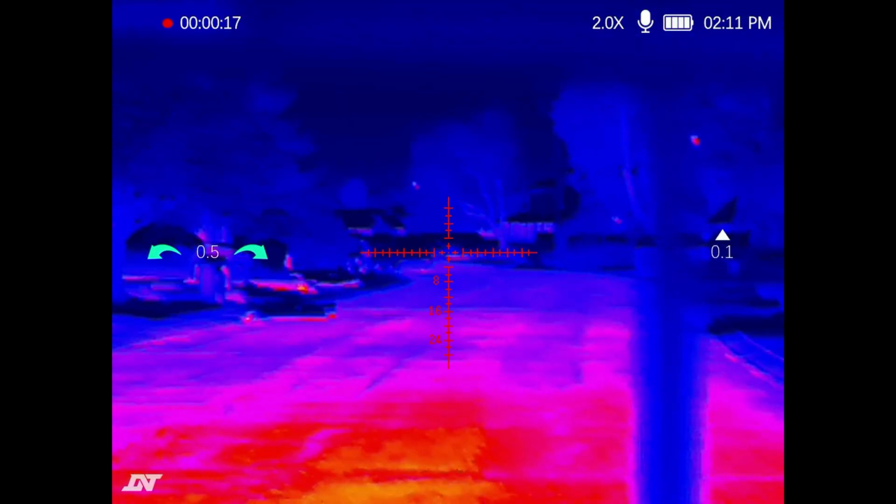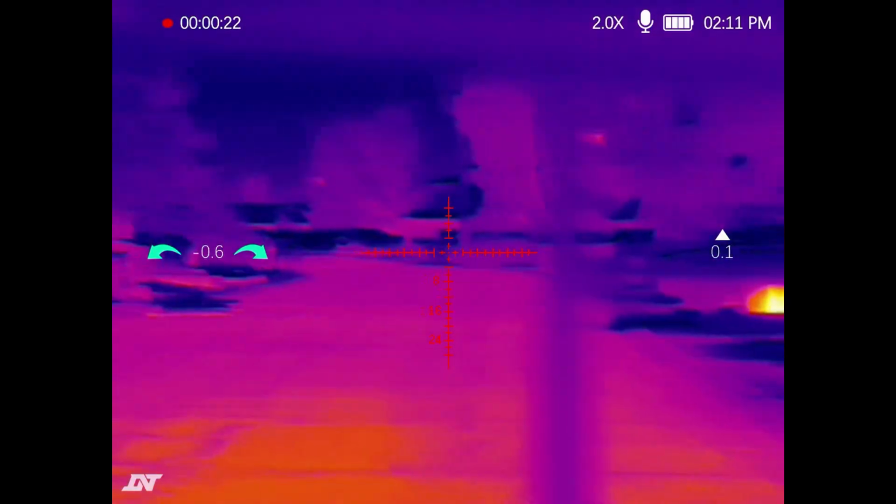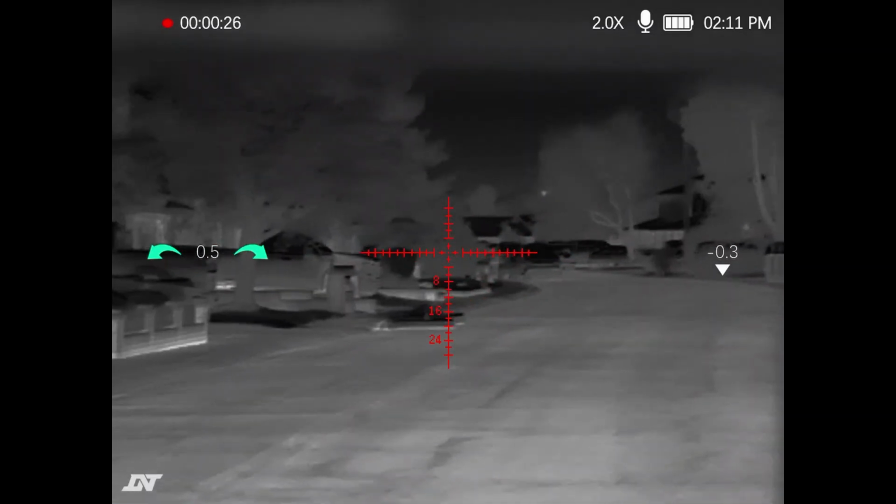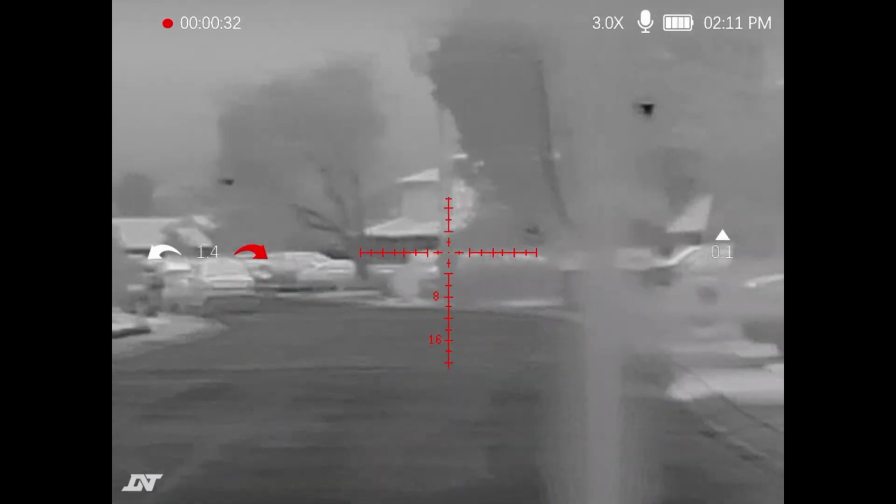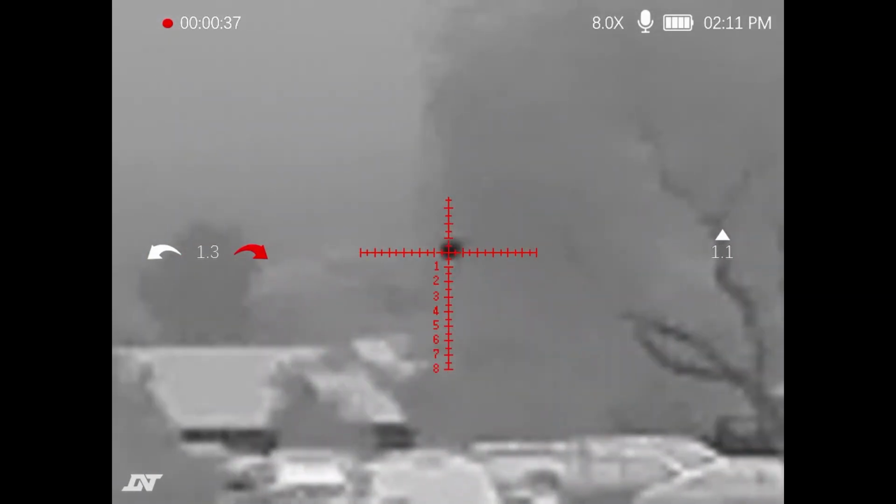This is the red hot. This is the iron hot function. Really gets into that Predator vibes. And this is the white hot function, and this is the black hot function. Those dark spots that you see, those are the street lamps. That is roughly about 250 yards away.